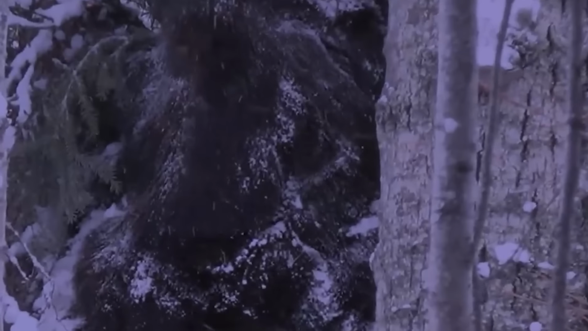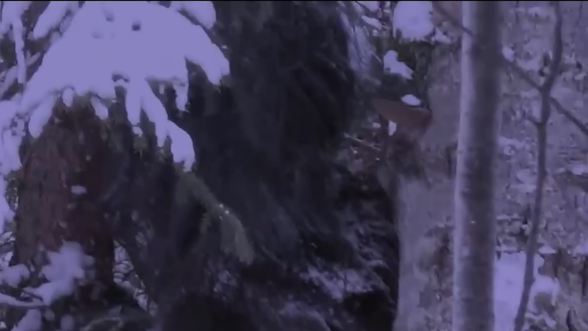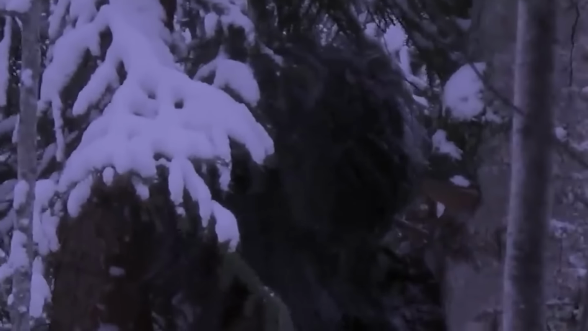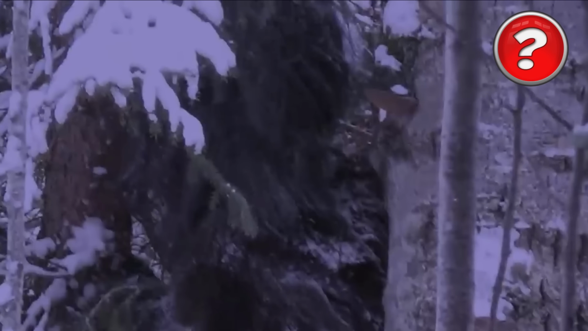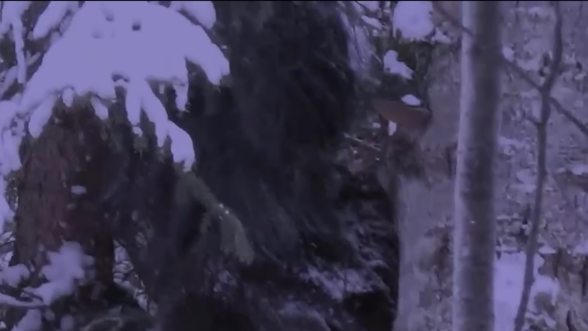The hiker is aiming the camera toward an enormous, hairy figure lurking in the distance. This creature appears to be massive and towers over the nearby trees. Its thick fur adds to the imposing image, and it gives off the impression that it might be stalking the hiker. Even in the absence of any aggressive behavior, the sheer presence of this formidable beast is quite terrifying. The question remains, was this creature the legendary Bigfoot, or could it be something even more sinister?